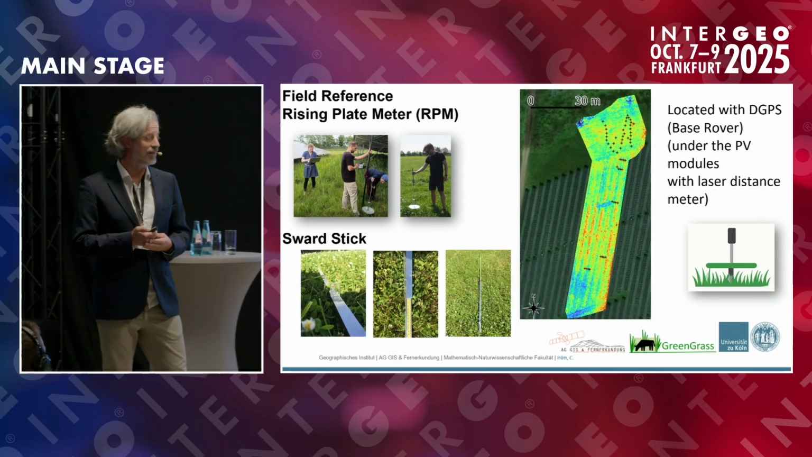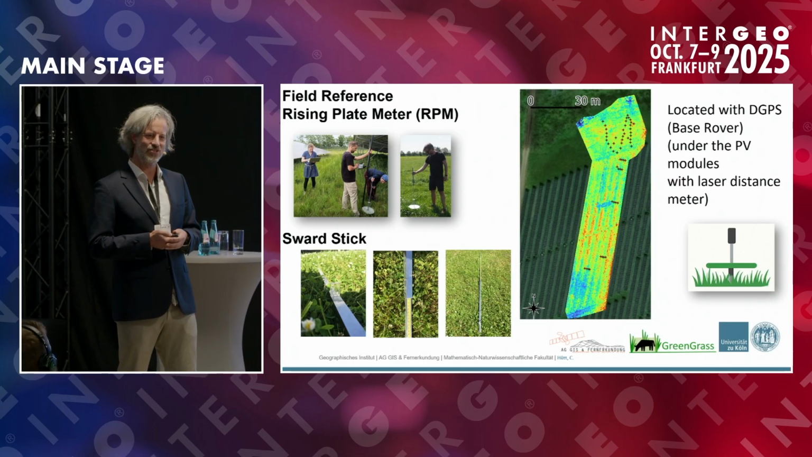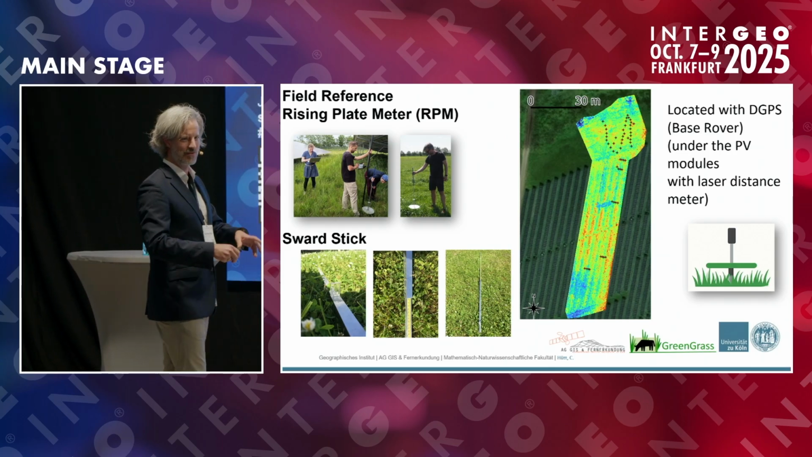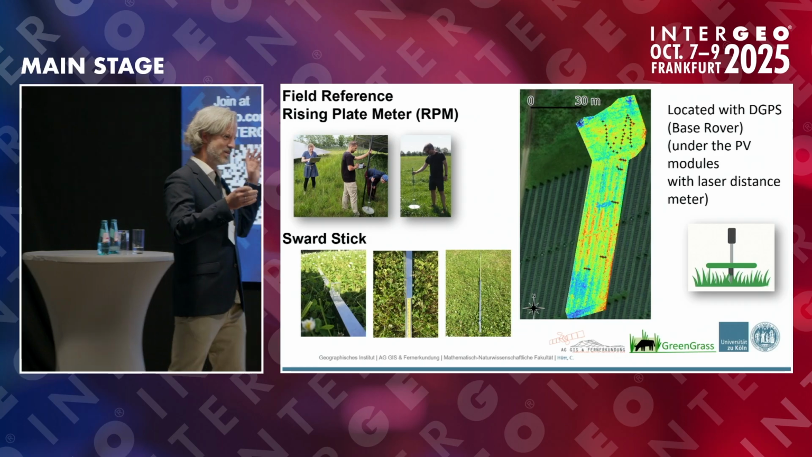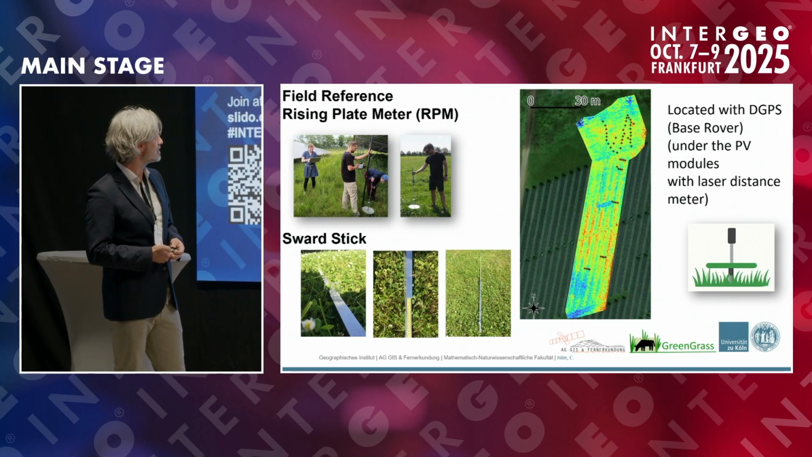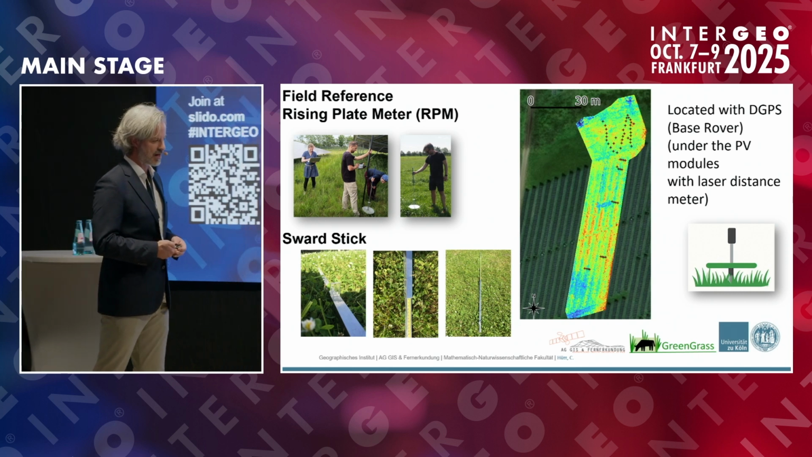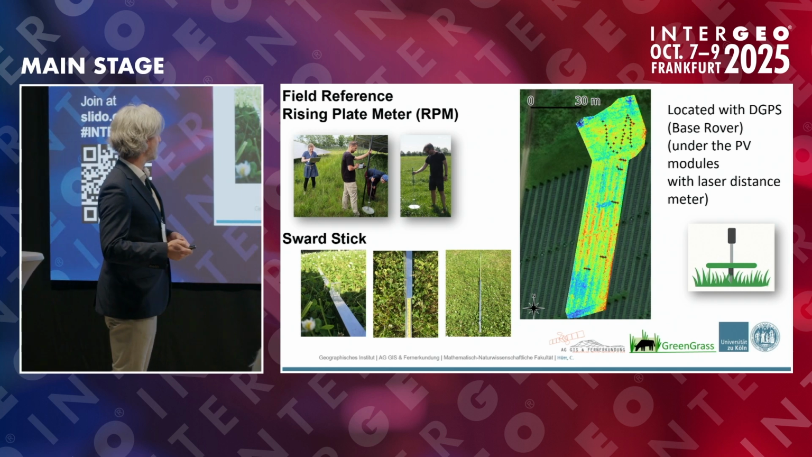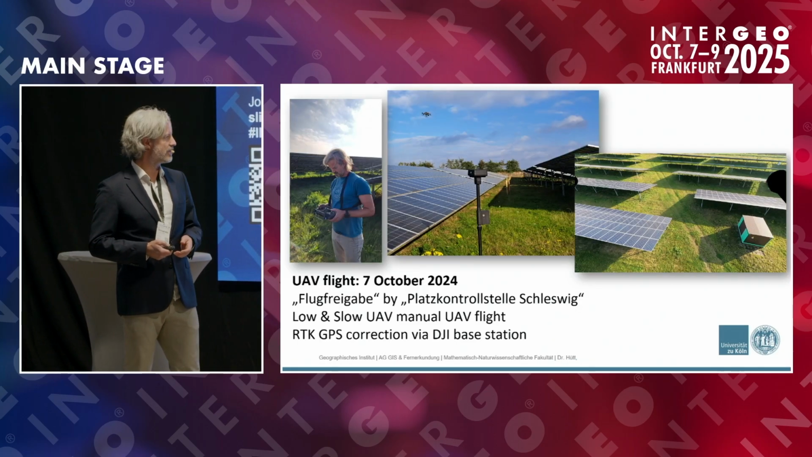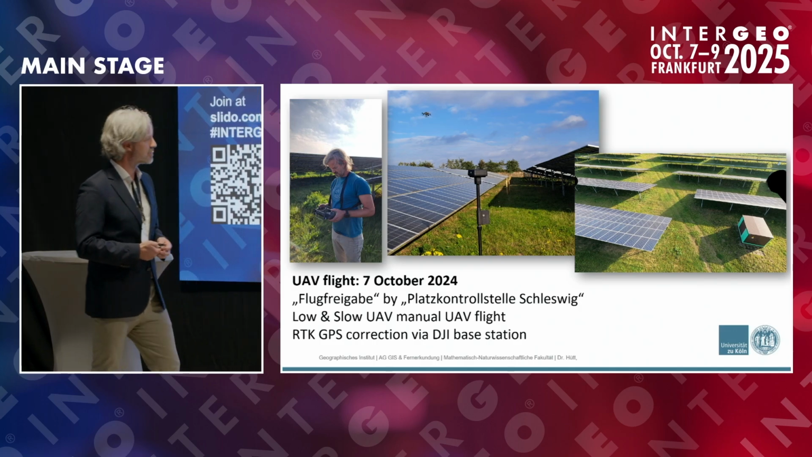We went to solar parks, which is logistically more challenging than expected. You cannot just go into a solar park. You have to get permission of the owners. You have to get security, whatever. But we managed, and this is the reference measurements we did in one of those parks. I was able to fly a drone. So here we got the flight permission to perform these measurements.